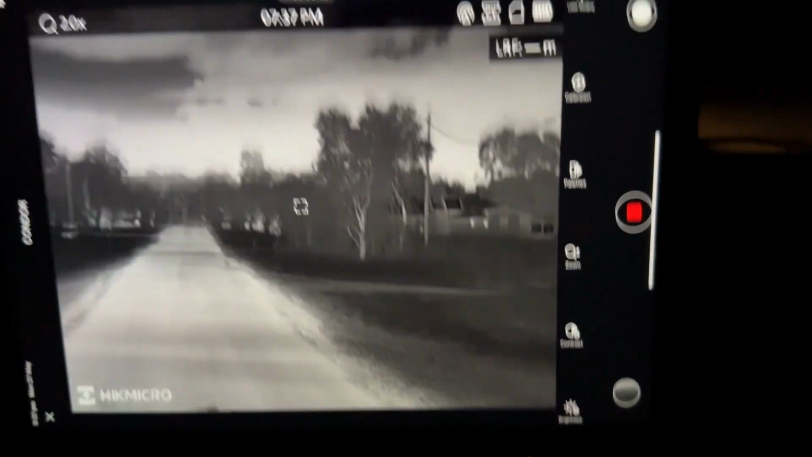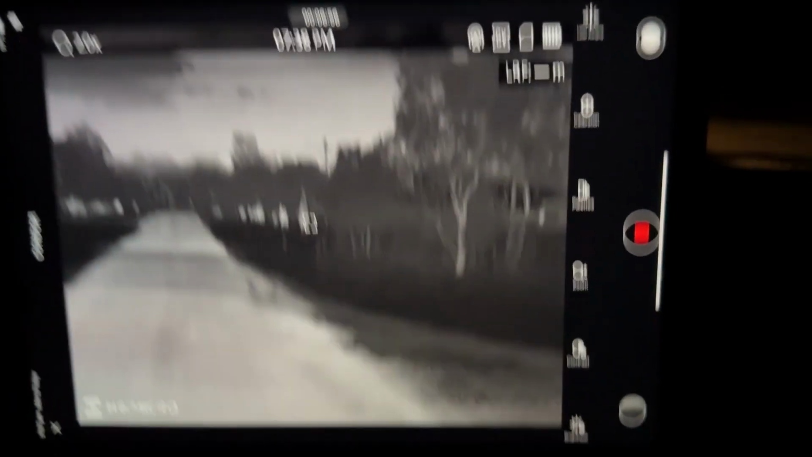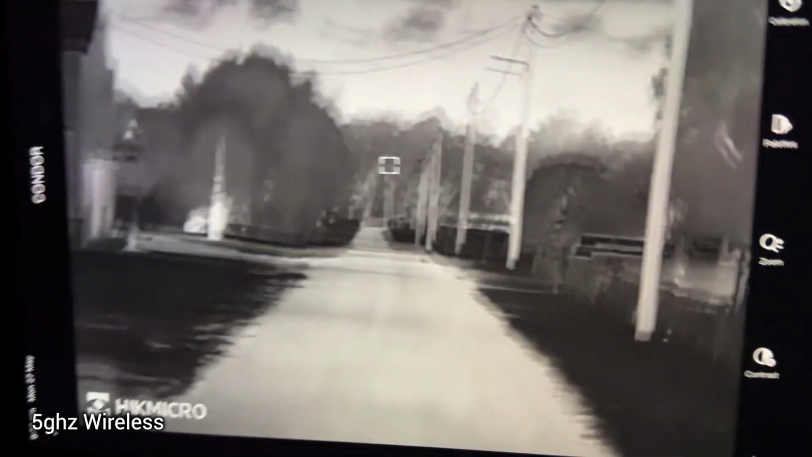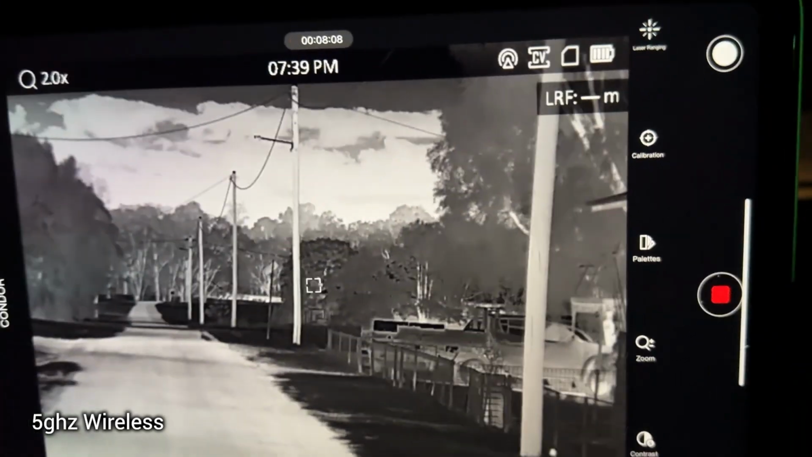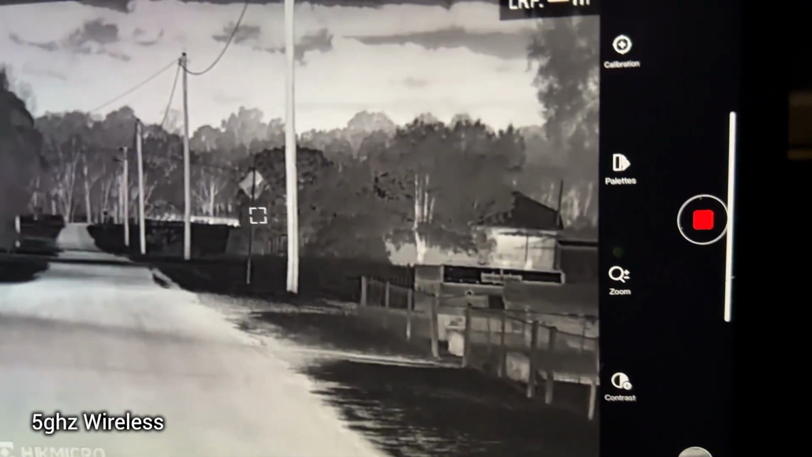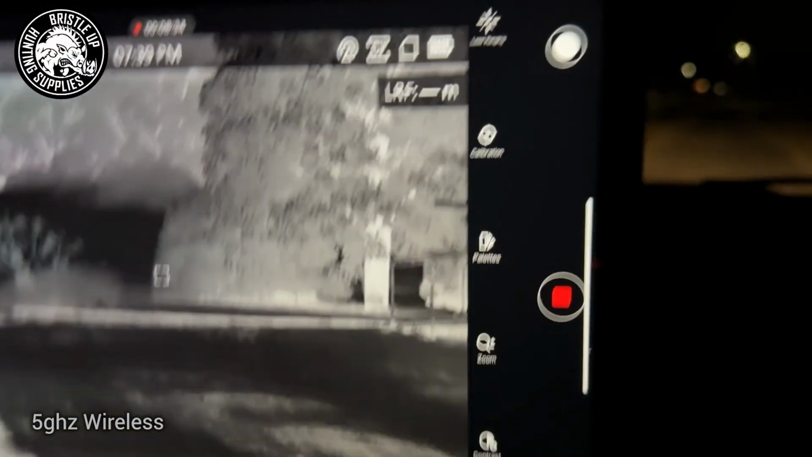As you can see, we're not getting any glitching or lagging. Driving past many other Wi-Fi connections in town here. Right, now this is the street where we see the lagging happen, mate. Really close to houses, lots of Wi-Fi connections, and we're not getting any freezing up or lagging whatsoever. Now that's impressive. The amount of interference that's in this street is ridiculous. But anyway, I'm going to call it a win on this one, mate.